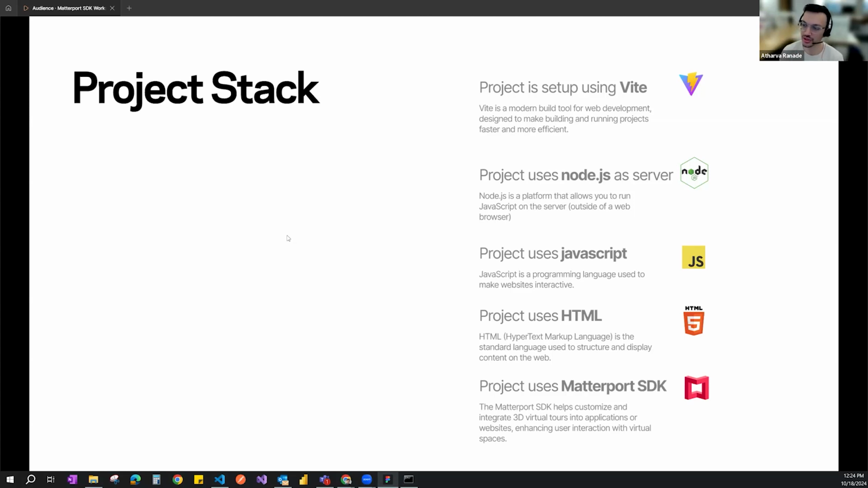However, one thing to note is that Matterport offers documentation in React specifically. So it's helpful to use React with Matterport because they have documentation in React, but that doesn't limit us to using React for setting up this project. We could use other frameworks as well.